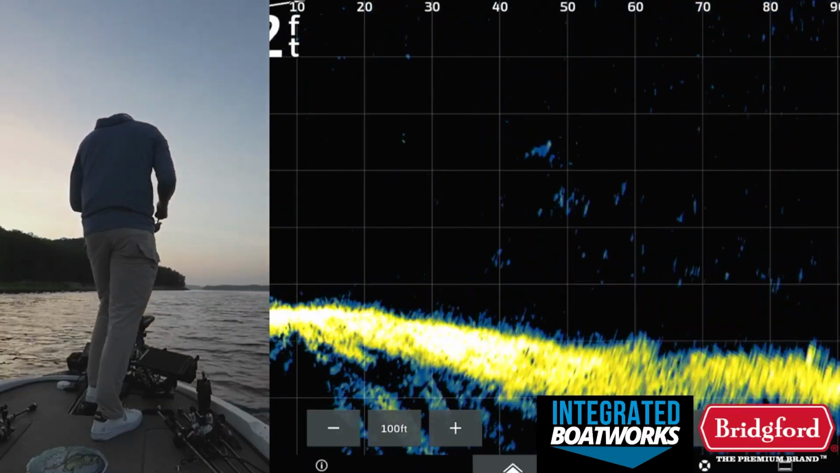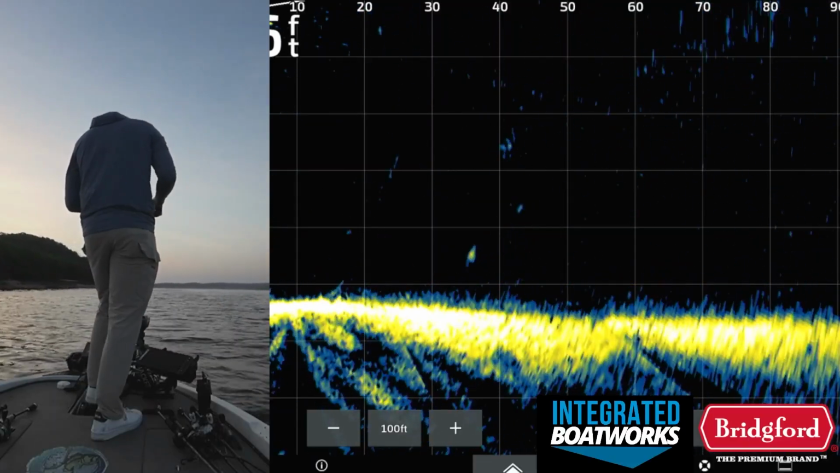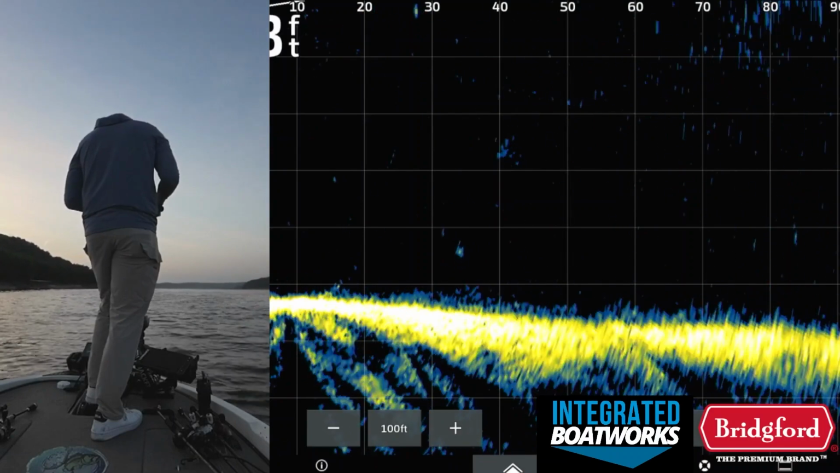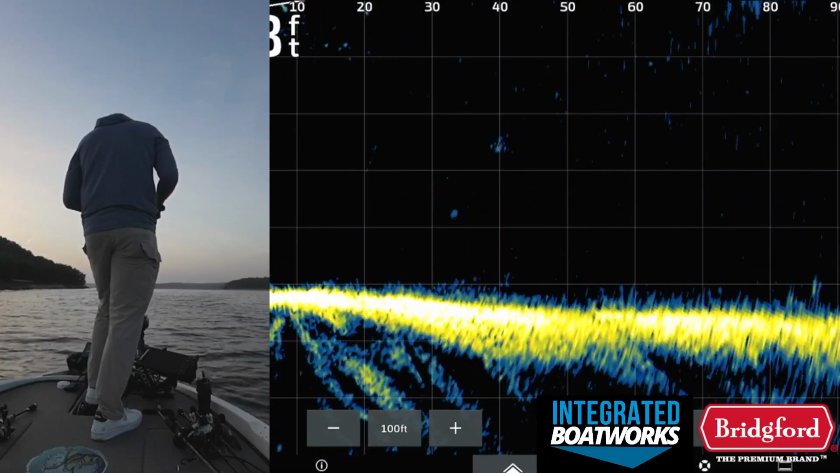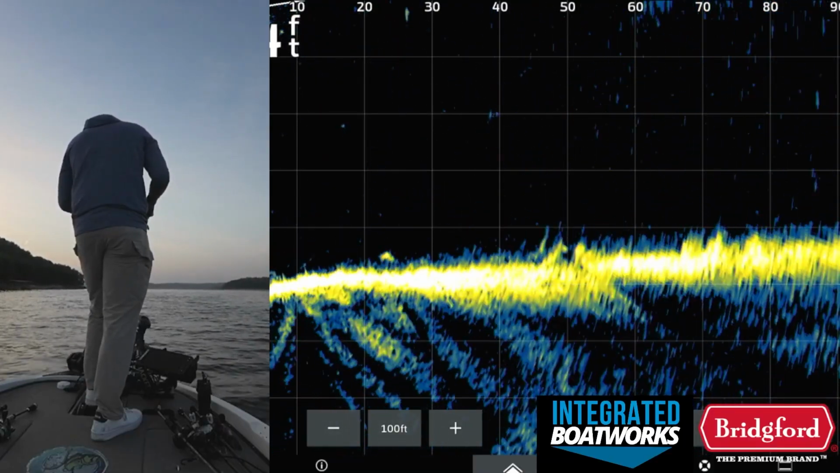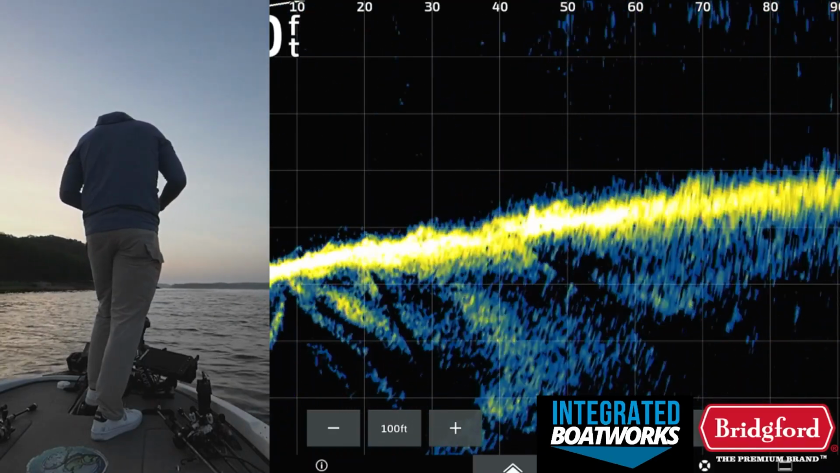I haven't really found a way to play with these fish and get them to bite. There's one that's on it right now, about 30 feet away. I've sometimes tried to get him to follow it up, follow it up, follow it up. He's right there. Eat it, fish. Oh, and he swerved it. Dang. I've been doing that. That hasn't really been perfectly effective either.